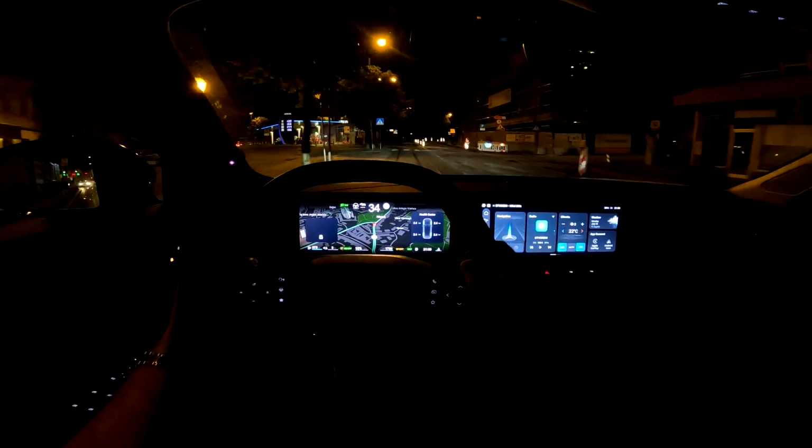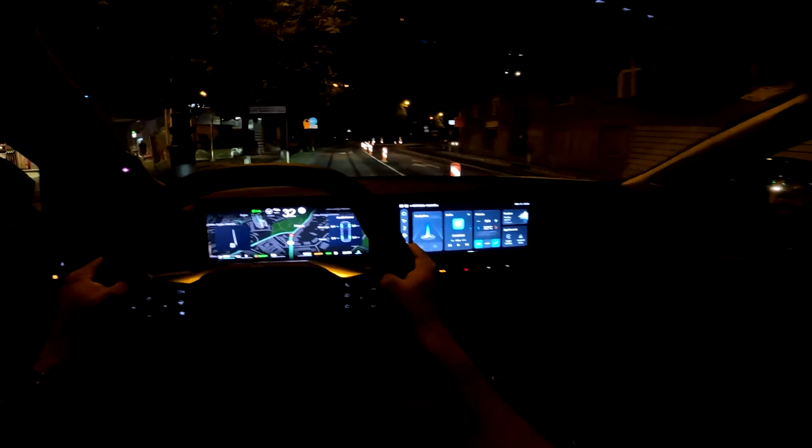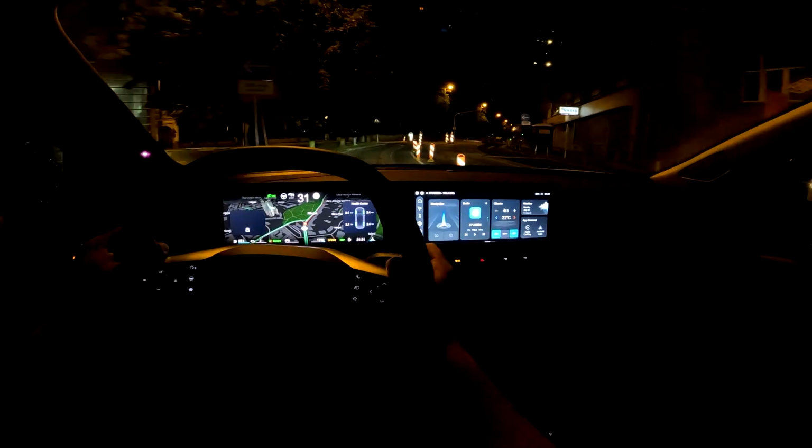And tonight we are taking a bit of a different route compared to the usual, because as you can see, construction works. And there are a lot of construction works these days in Zagreb.